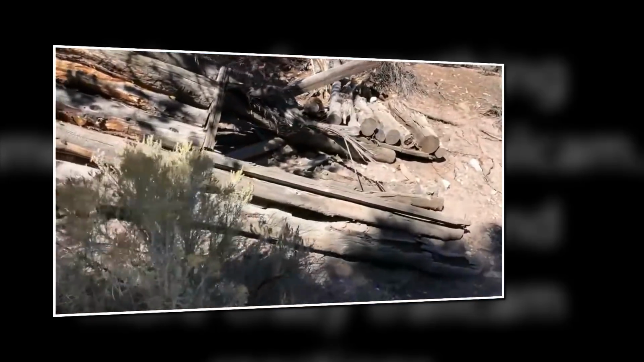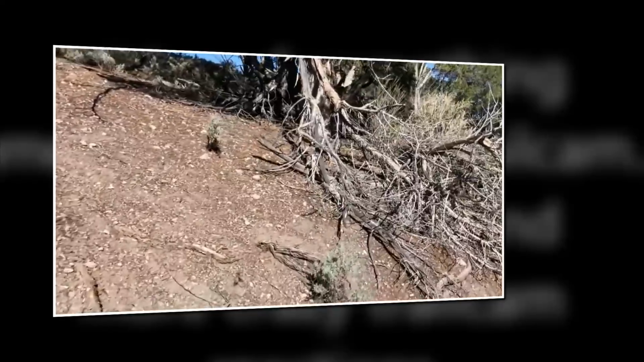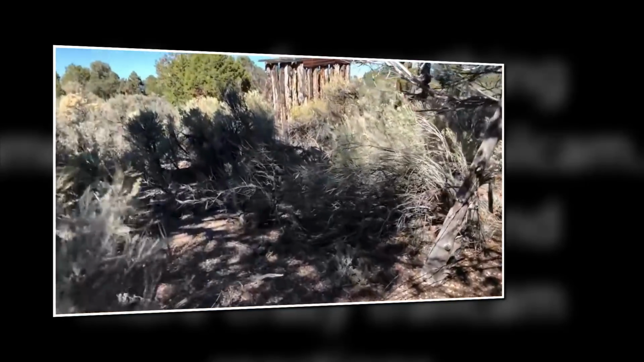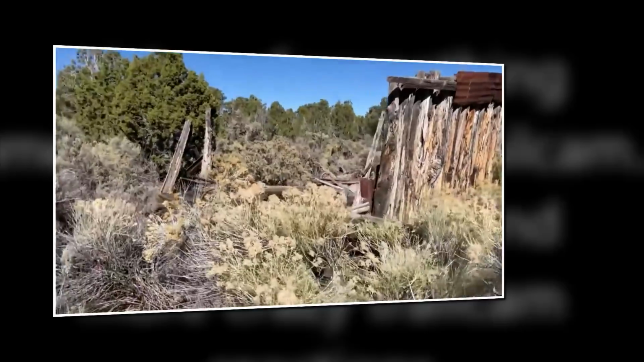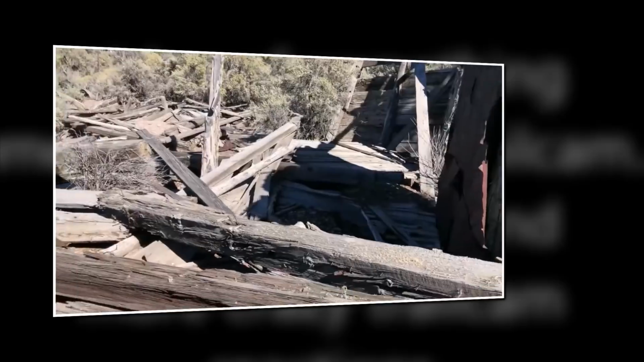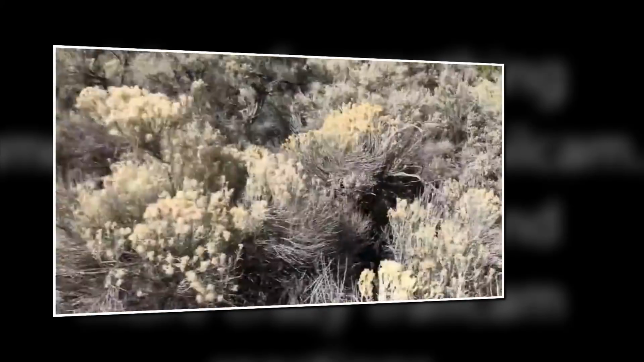Yeah, I said that a couple times, that I like these, but I'll say it again. I like them. I like to see the history. And the reason why they were built here, and I know primarily it was because of the gold and silver that they excavated from here.